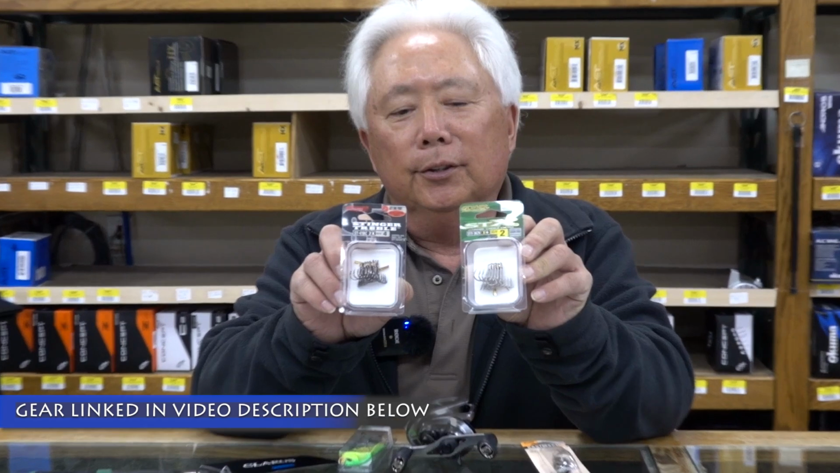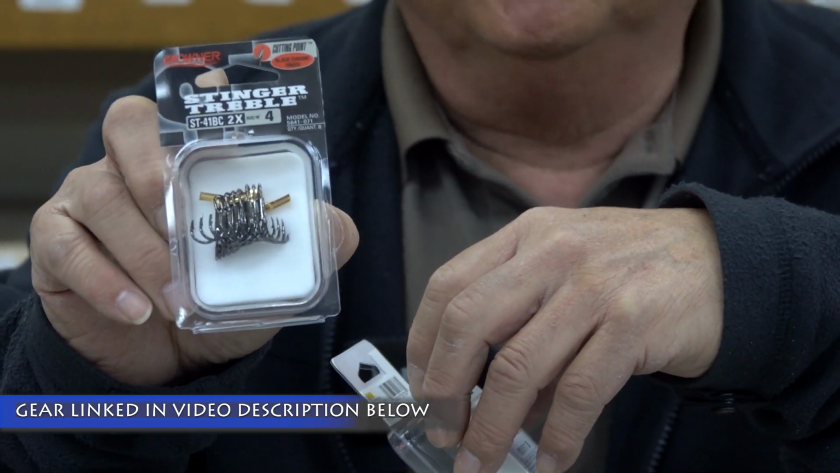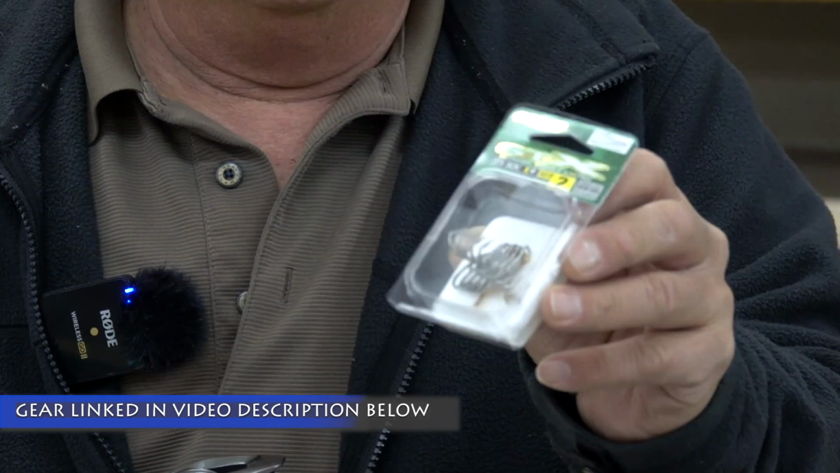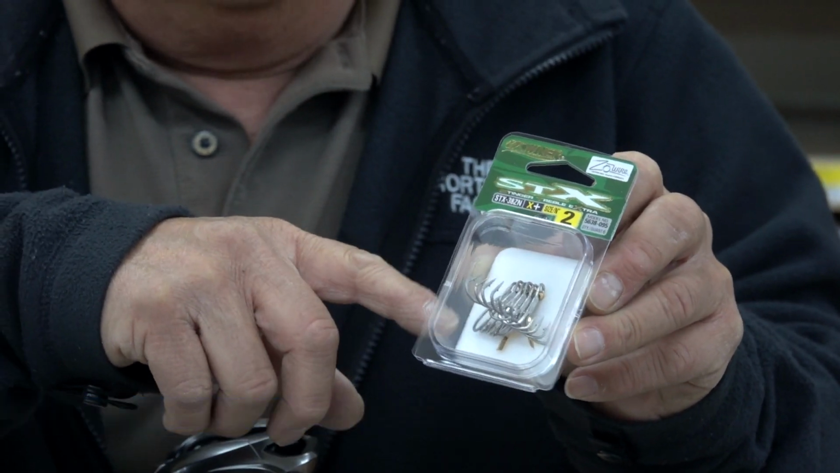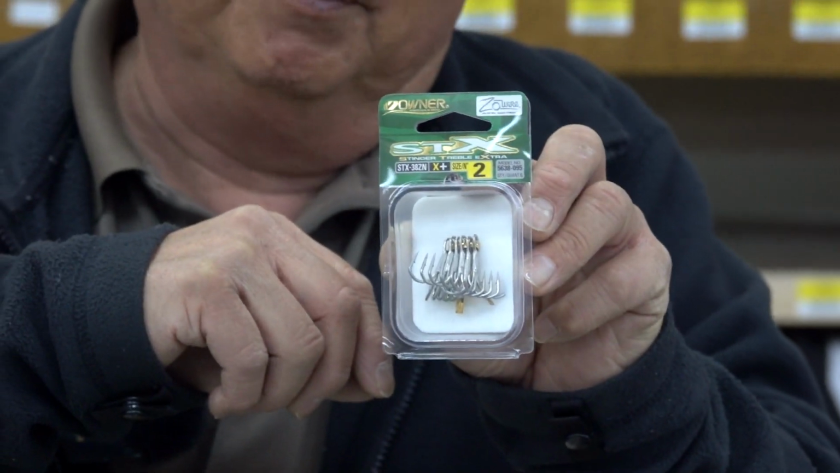They're both Owners. This is 2X strong. This is a size 4, so I would use this on like 3/4 ounce. And then when I use the little heavier ones, I'll go to this hook here. These are new. These are STX. They're super sharp. When they bite it, they're hooked. So these are probably the best ones.